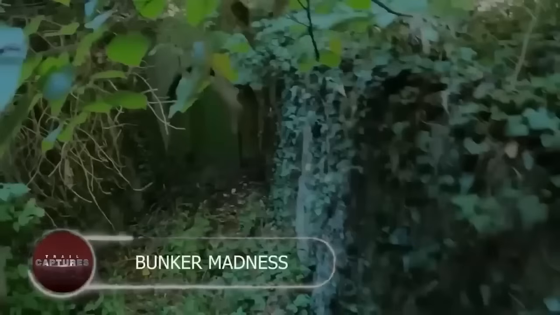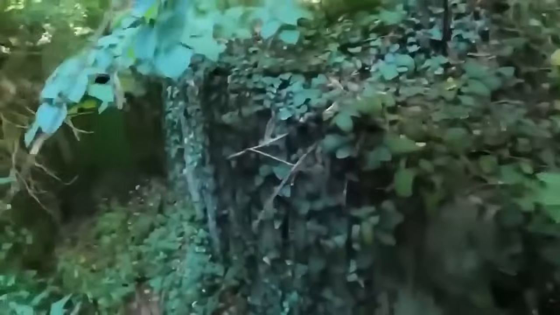Bunker madness. The forgotten bunker, hidden behind decades of nature's reclamation, was a grim relic from the past. World War II bunkers like this were constructed with survival in mind, designed to withstand nuclear blasts. The bunker in southern Scotland discovered by the Forestry Department was possibly used by Churchill's secret army, known as the